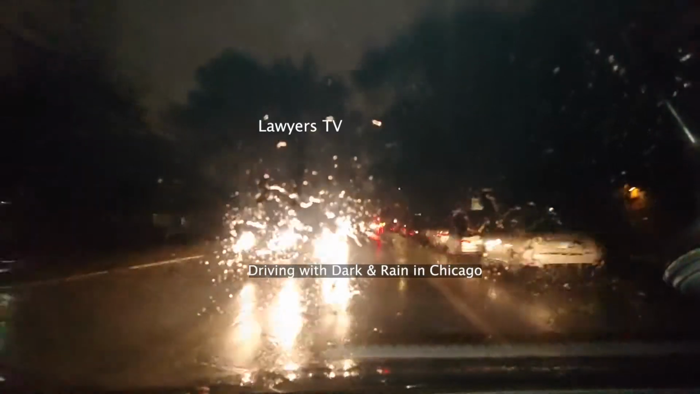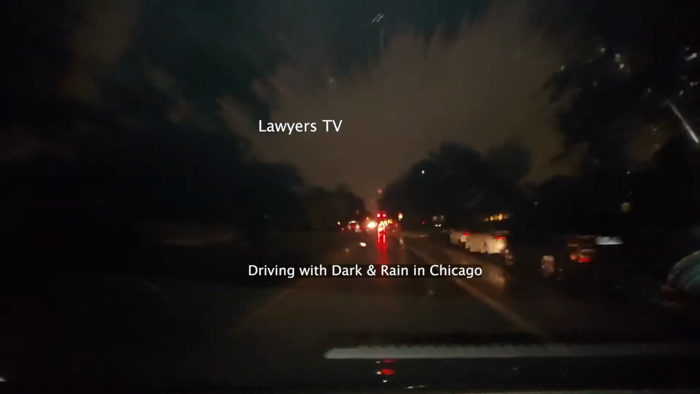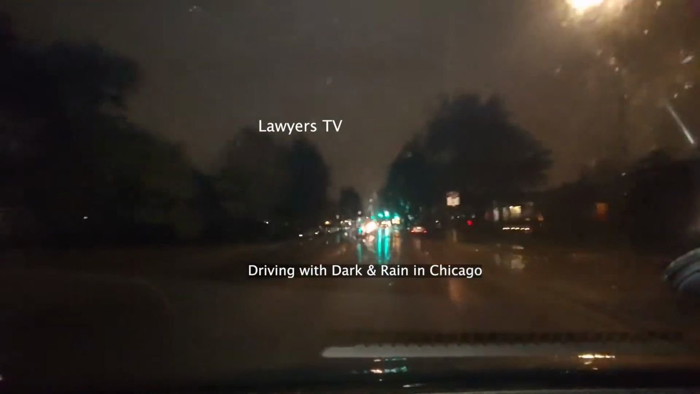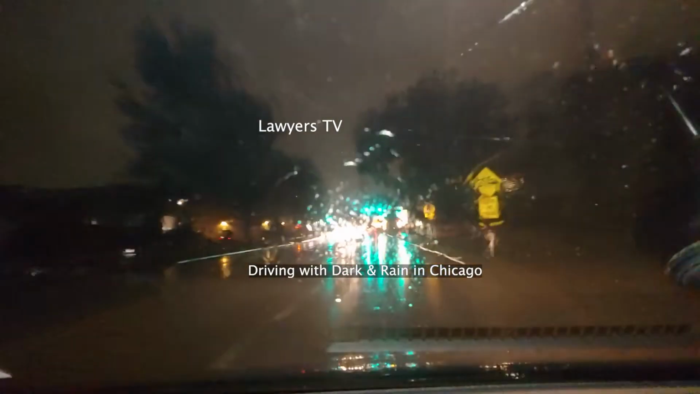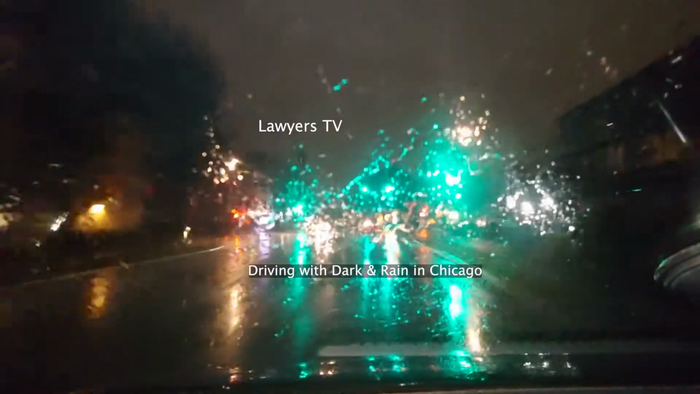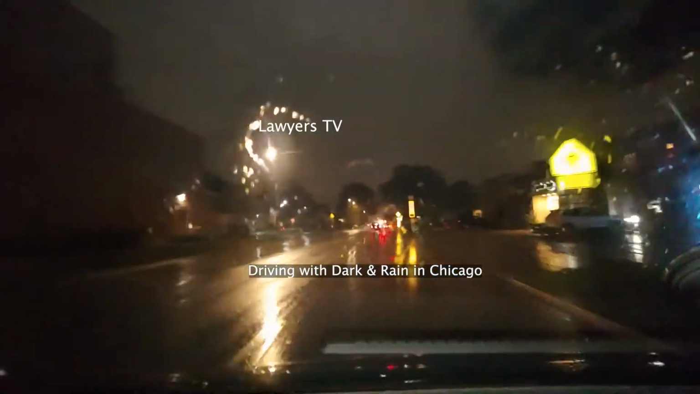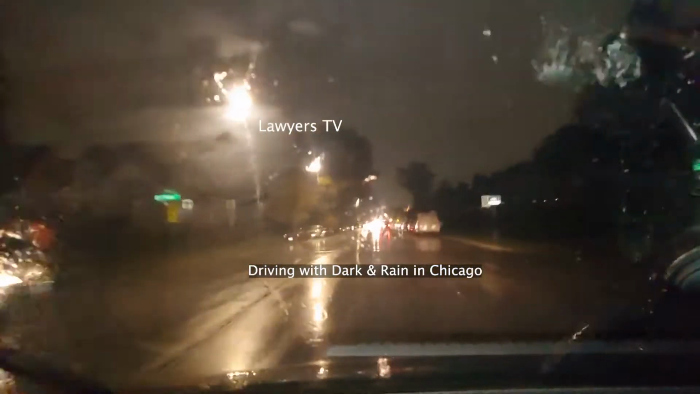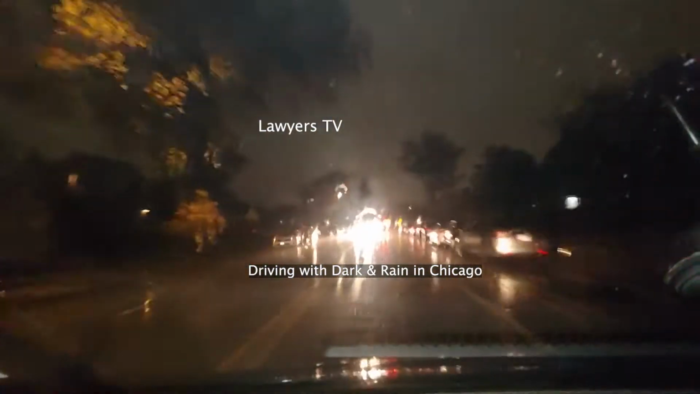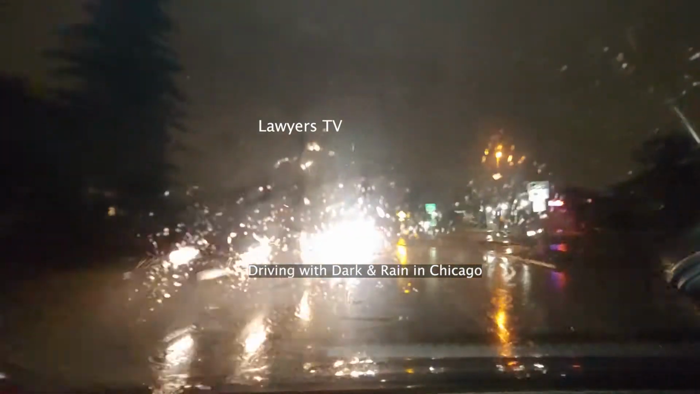See, hard to see, so using wipers sometimes. This is Skokie Boulevard Street. I'm going. This is a suburb, Skokie suburb. And Skokie Boulevard is the street name. Coming up, at the light I will make a left. That's called Howard Street. So I'm staying right, left side.